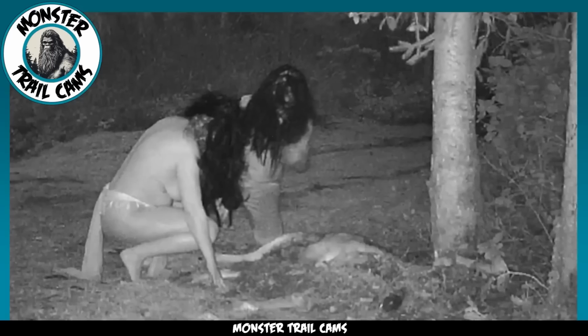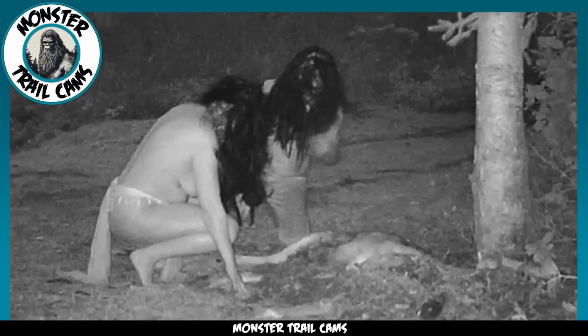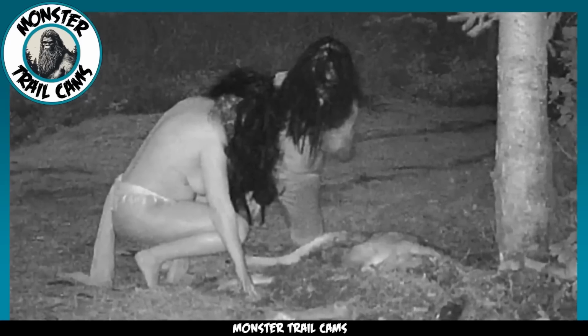Now, bear with me as we try to make sense of this bizarre scene. These two women, if we can even call them that, were half naked and hunched over the deer carcass. But here's the kicker. They were eating from it. Yes, you heard that right. They were feasting upon that poor deer's remains.